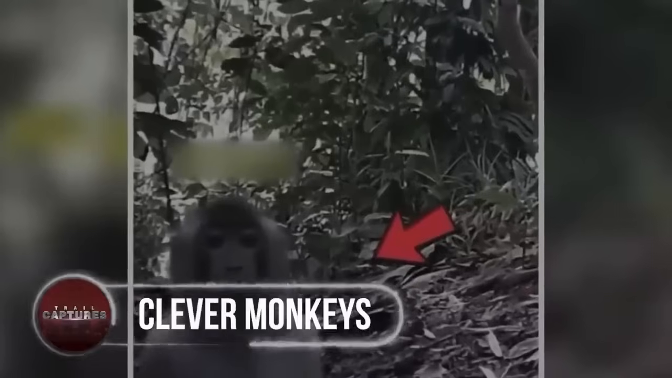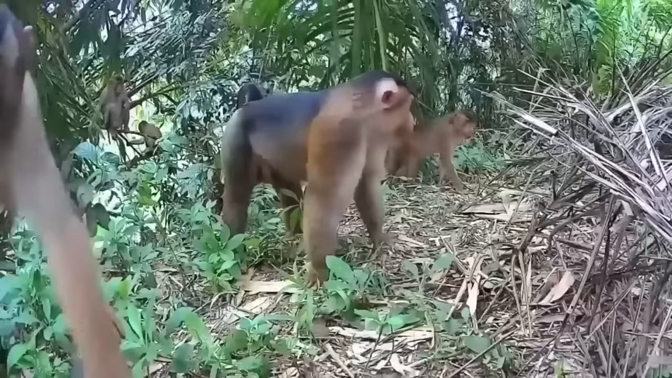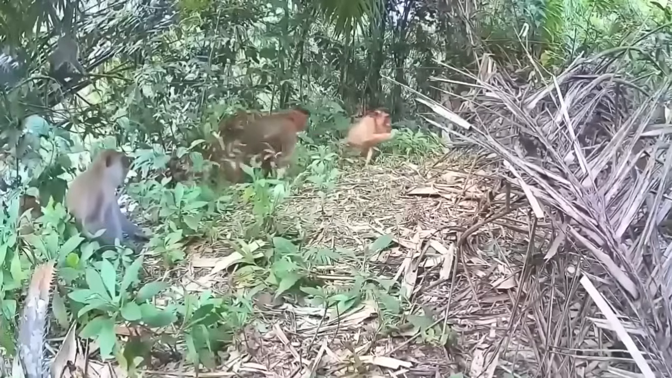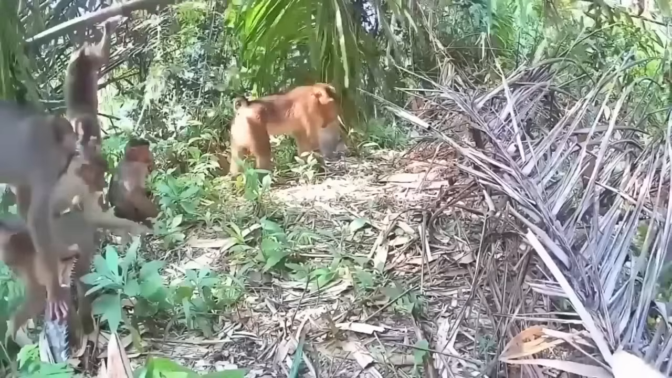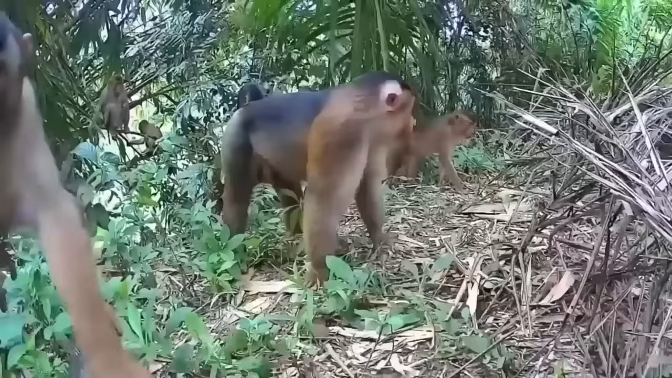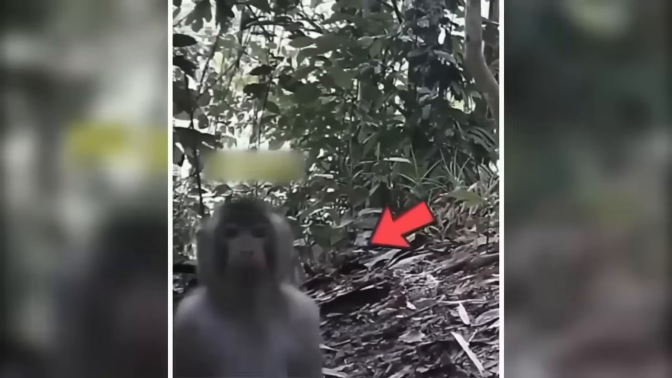Clever monkeys. In this trail camera footage, a group of curious monkeys makes an appearance. At the beginning of the video, their inquisitive nature is evident as they approach the camera, examining it with great interest. One brave monkey even dares to get up close for a better look at the mysterious device.